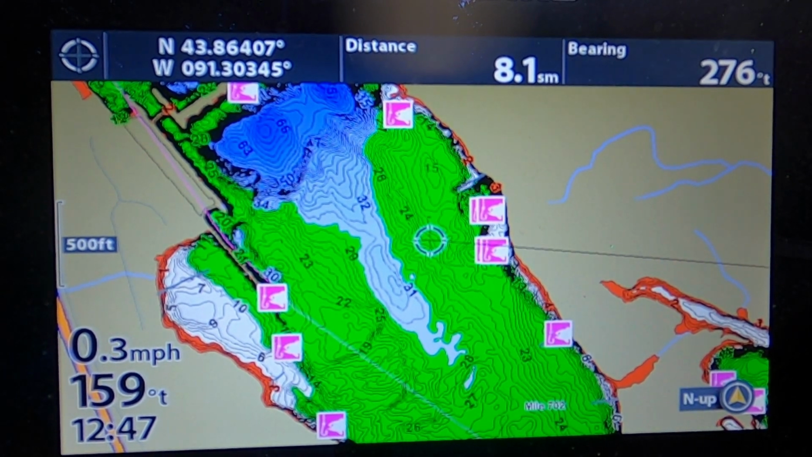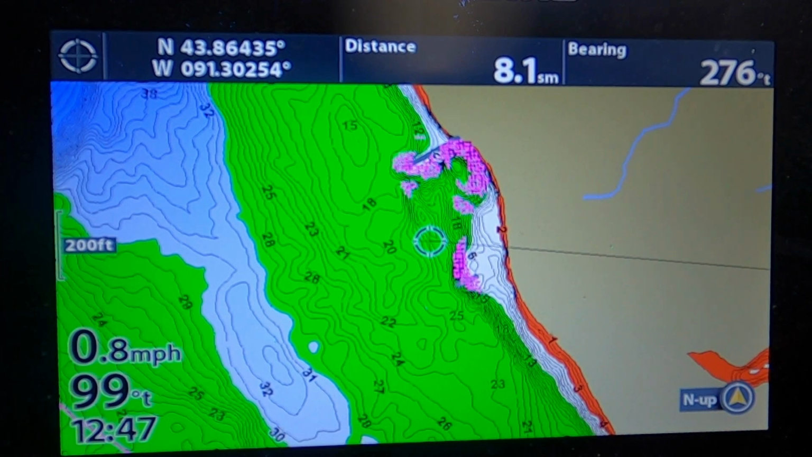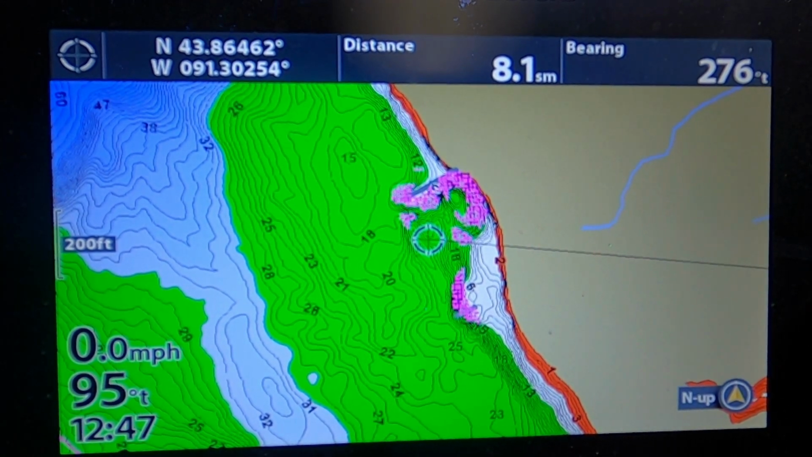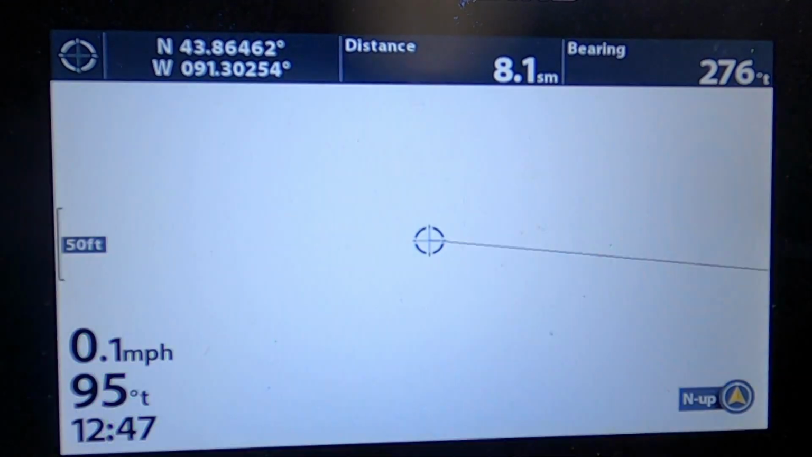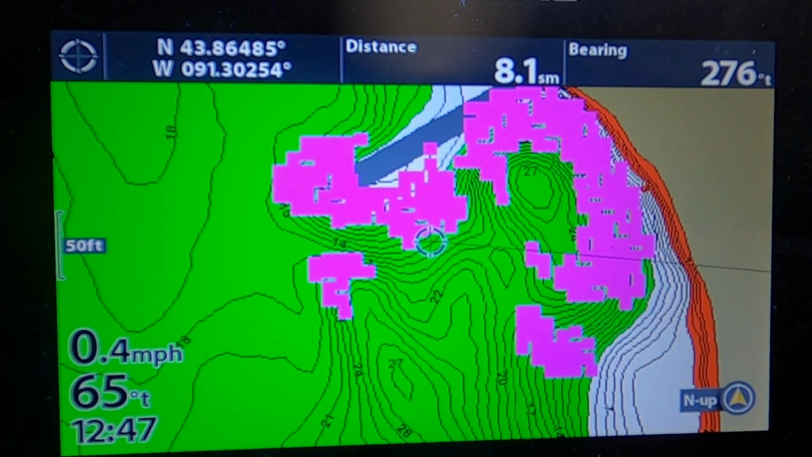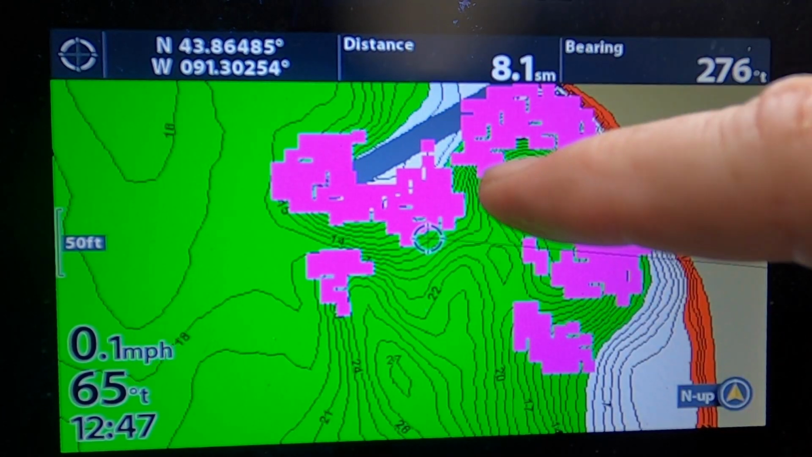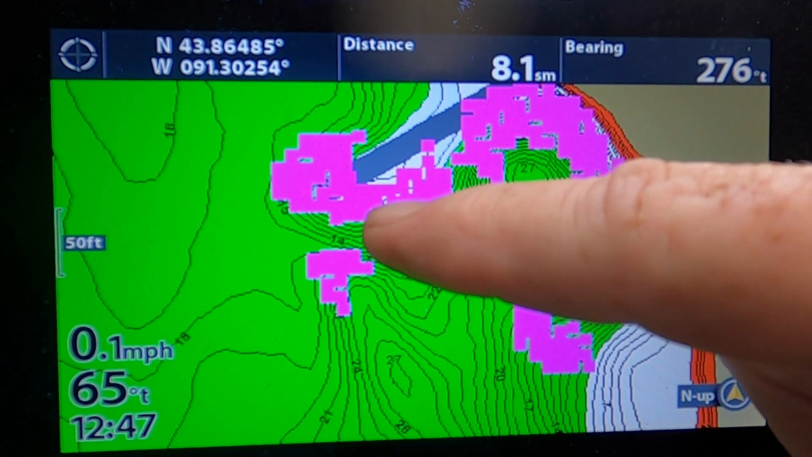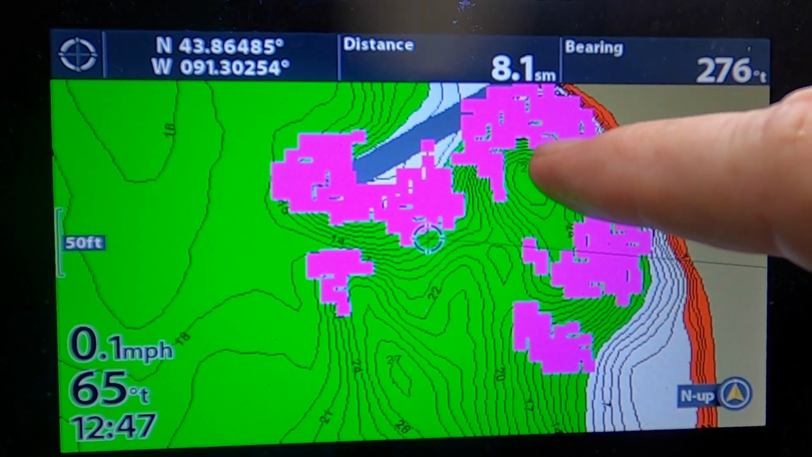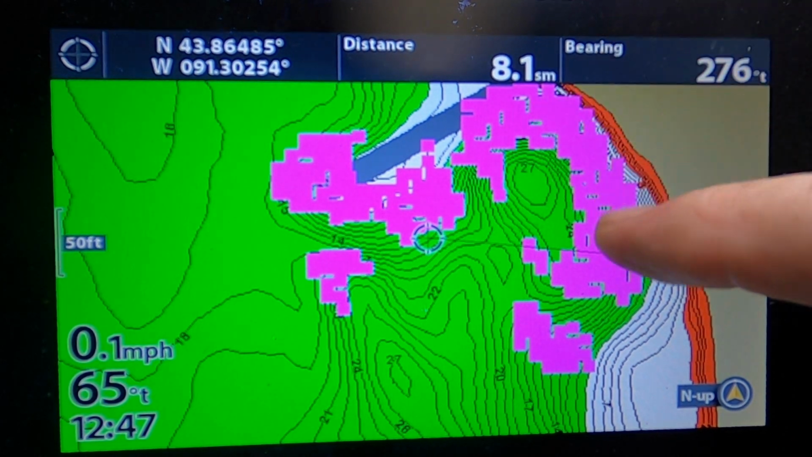And now if I zoom in closer, let's go up here on this wing dam here. See, now it's showing the area in pink, and the current is flowing this direction. So it's flowing to the south, is the way the current's flowing, and it's showing your best chance at walleyes on the backside of this wing dam.